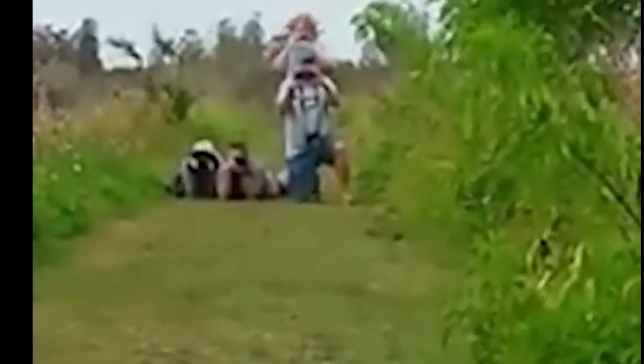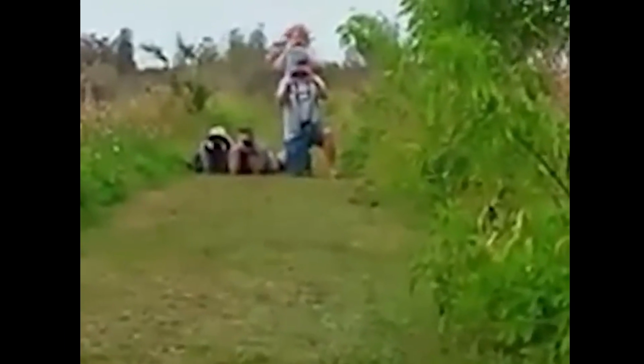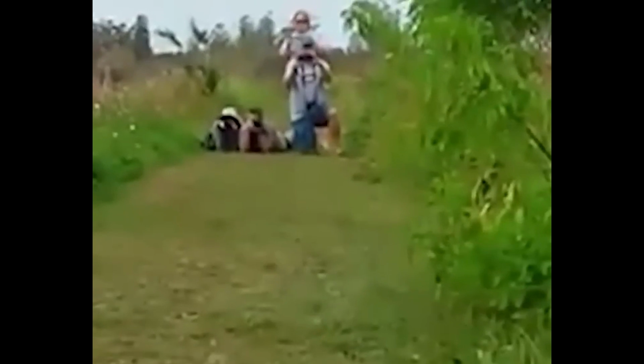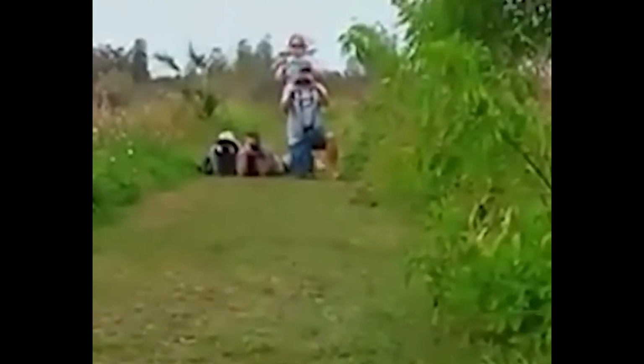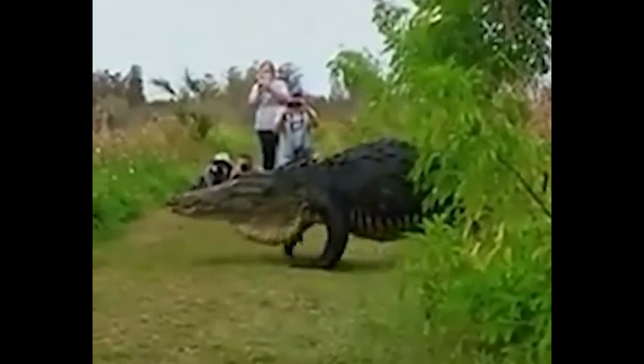A group of tourists decided to go on a trip to the Florida forest to enjoy its natural beauty, and they stumbled upon something truly captivating. In this video, we see a group of tourists holding a camera, eagerly waiting for something to appear. And there it is, the center of their attention. A massive alligator named Hunchback.